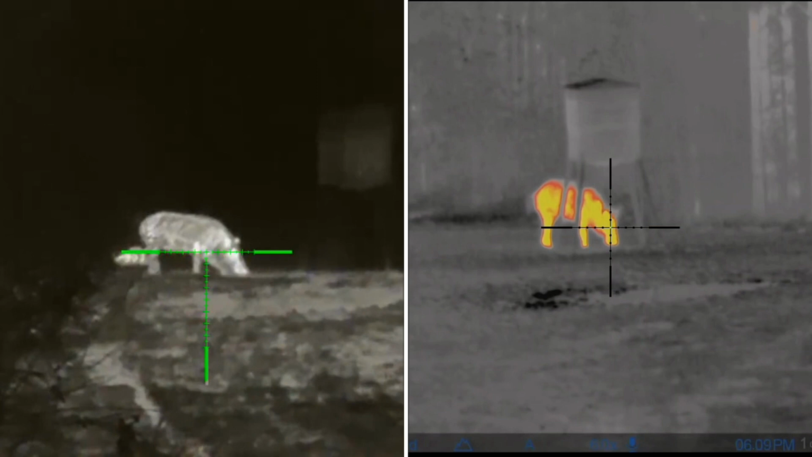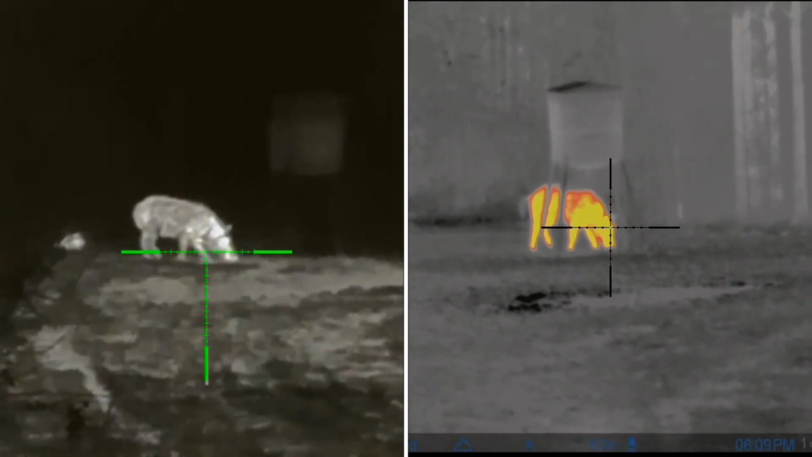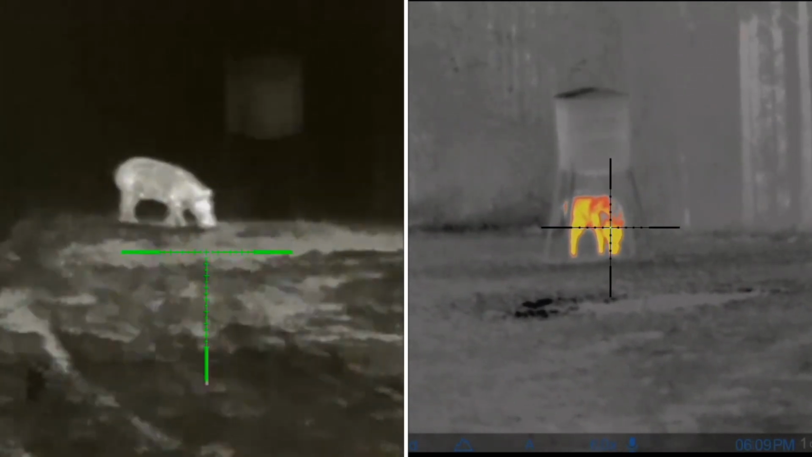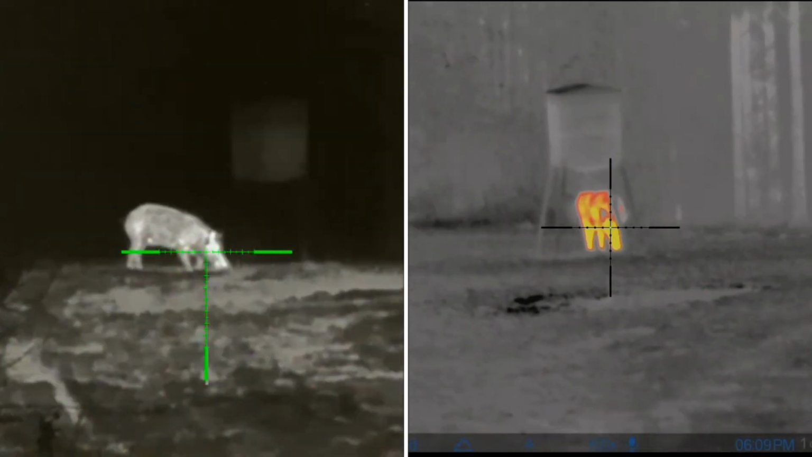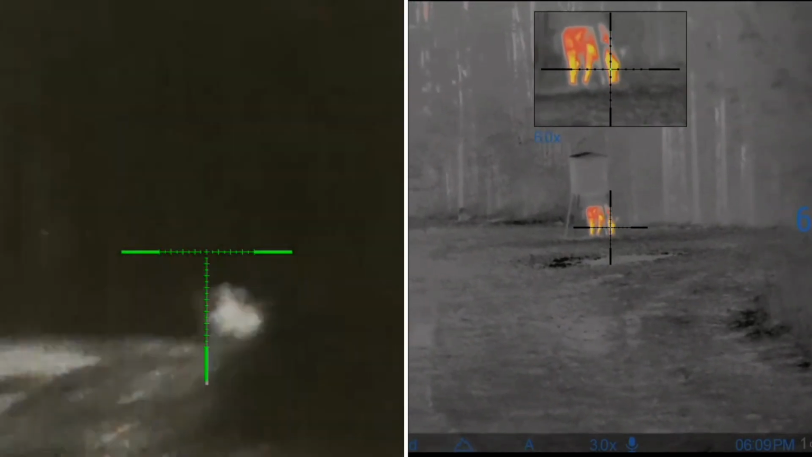Now, I will say this. The hog with the Rico is in poor weather conditions. There was another rainy, foggy night right after I shot that other one. The one on the right was actually one of those crisp, dry nights with the Thermion. But you take a look at that, it's pretty close. But what I think you're seeing on the right is the Thermion at its best, and you're not seeing the Rico at its best. The next clip's going to kind of show the Rico at its best. So let this play out. Y'all can take a look at that.